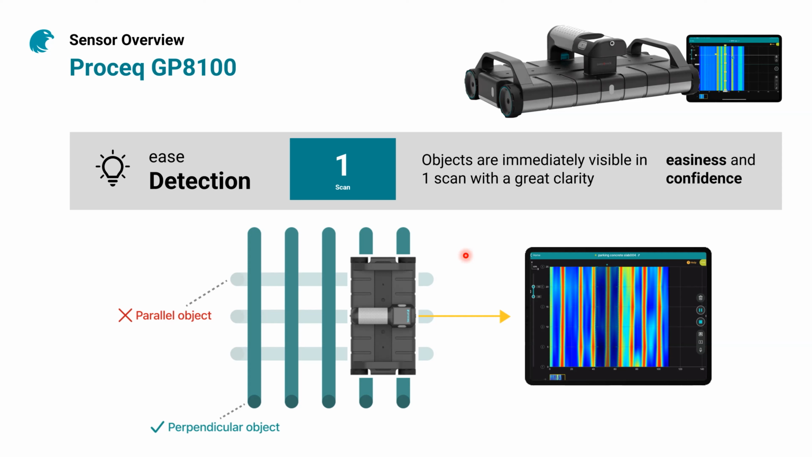You don't deal with multiple hyperbolas. You don't deal with false hyperbolas. You don't deal with mirroring of data. Whatever it is, it shows as a line, and you know where it is, the depth, and even its direction.